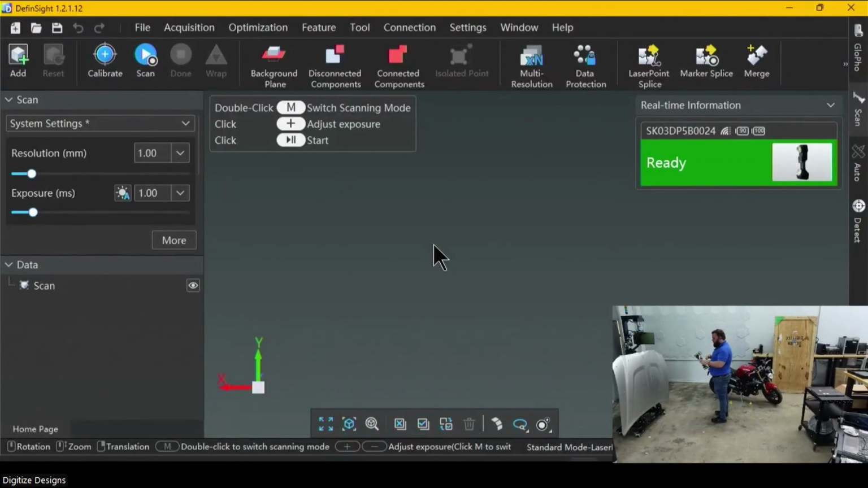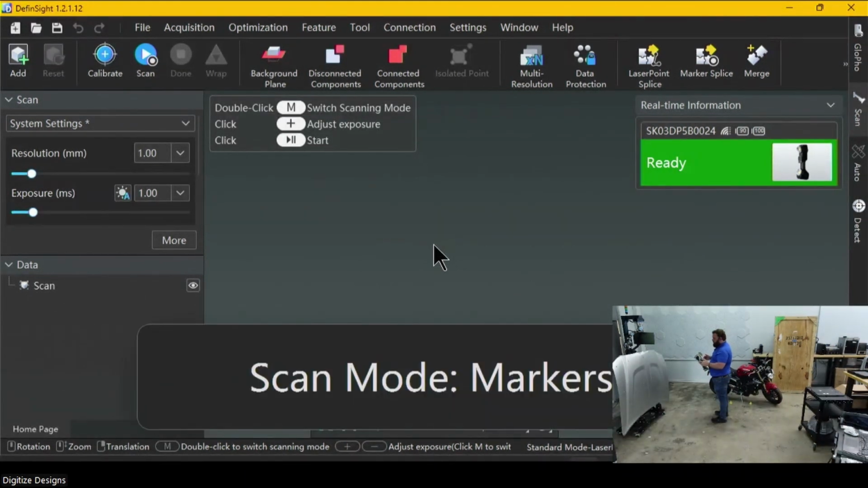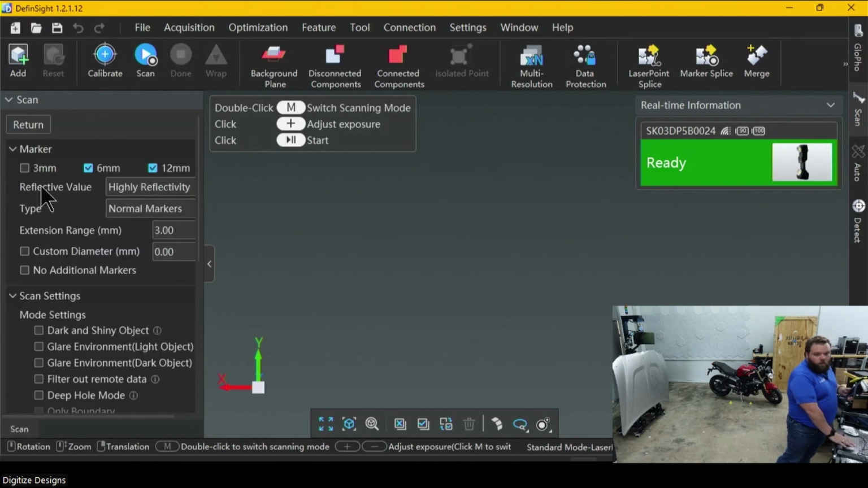My settings are set in Define Site. If I did need to change something, I can do a lot more from here. I can decide which of these things I might want to change, switch target modes and everything. Double check that I'm on that large field of view marker mode.